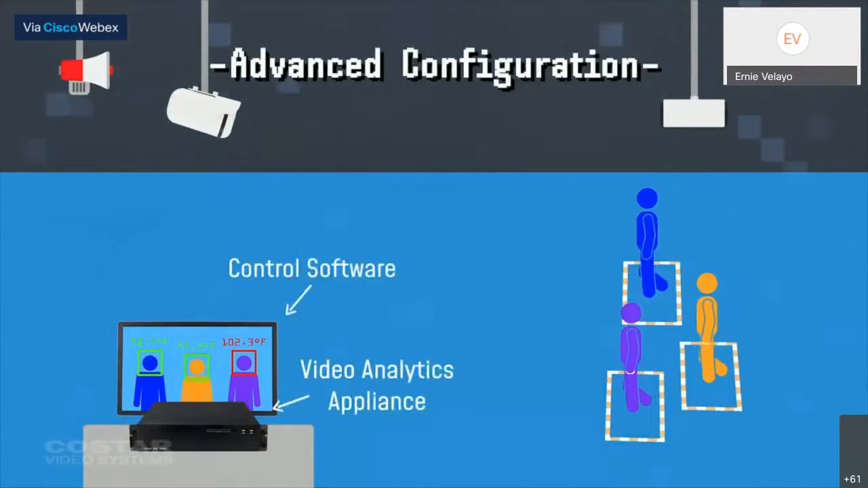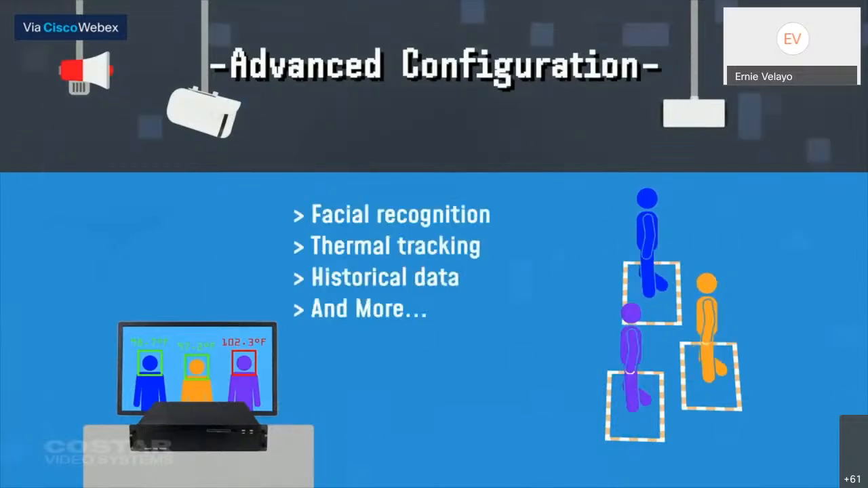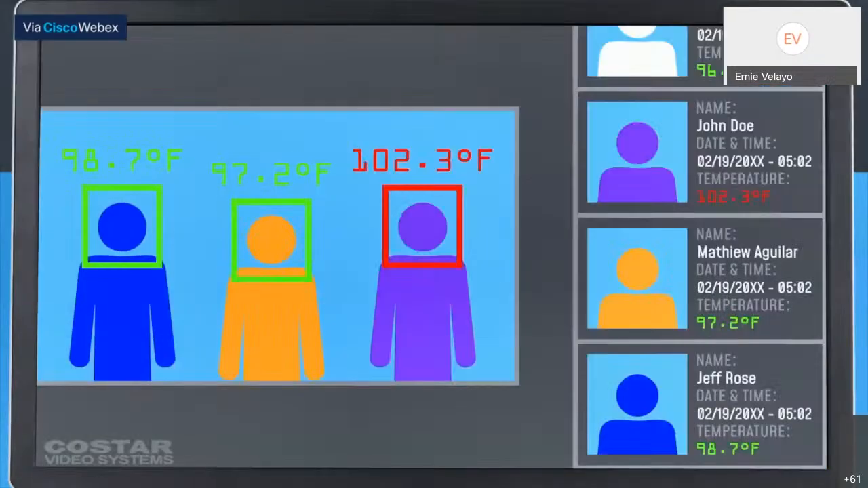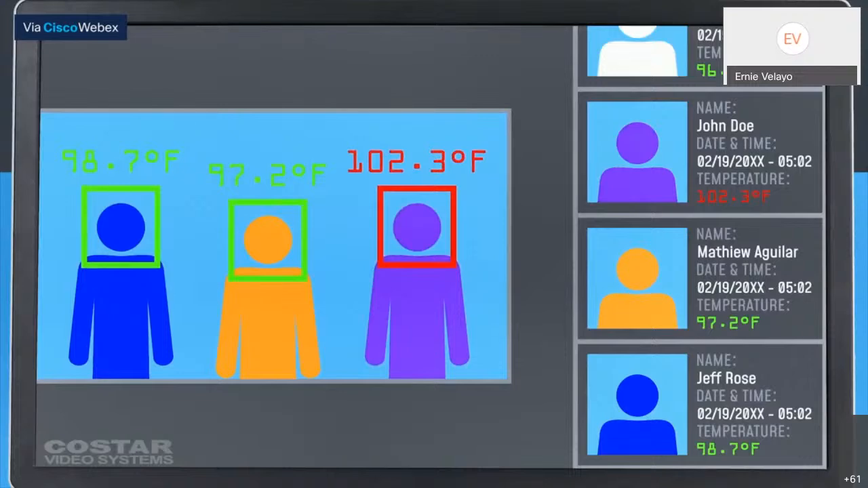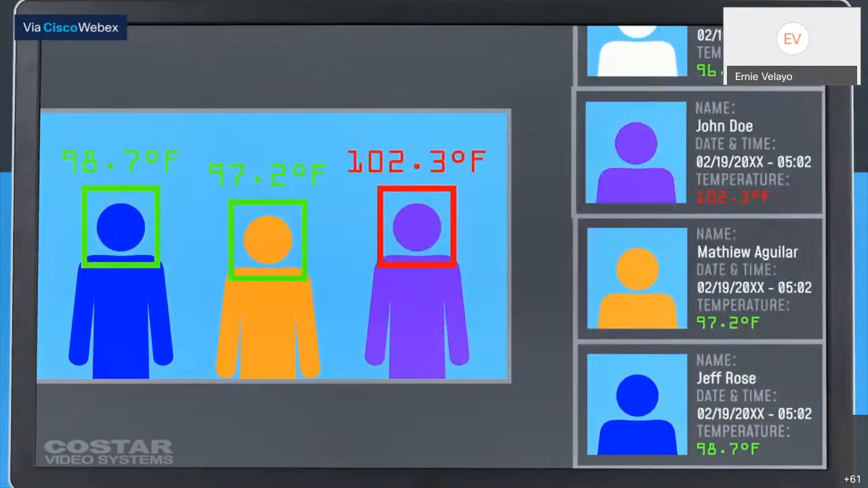The advanced configuration consists of the video analytics appliance, which allows for facial recognition, thermal tracking, historical data, and more. As an example of this, because the analytics carries facial recognition and historical data of the temperature of that individual, the AI can alert or provide a snapshot of possible employees showing a rise in elevated temperature over a span of several days or weeks.